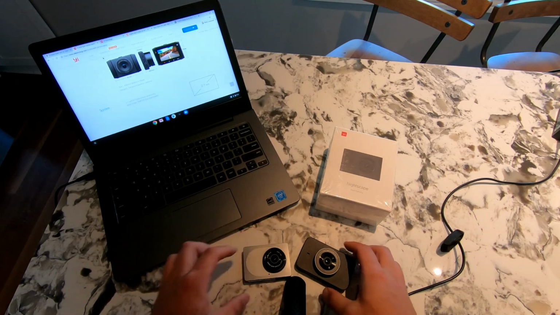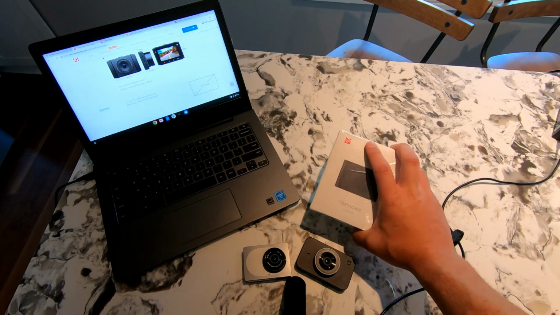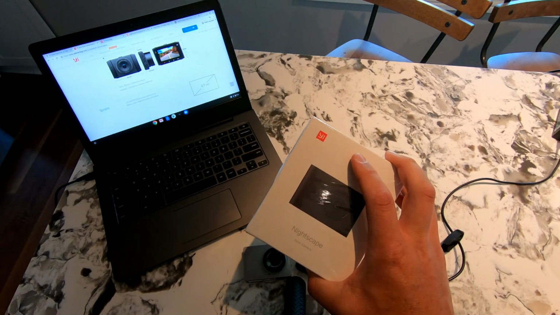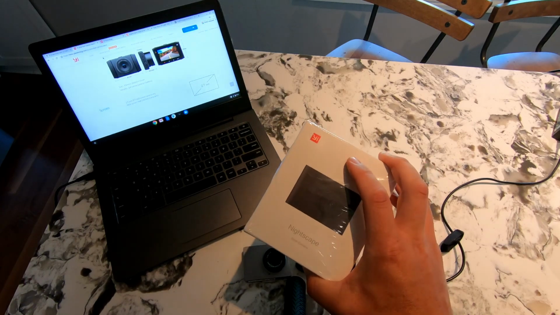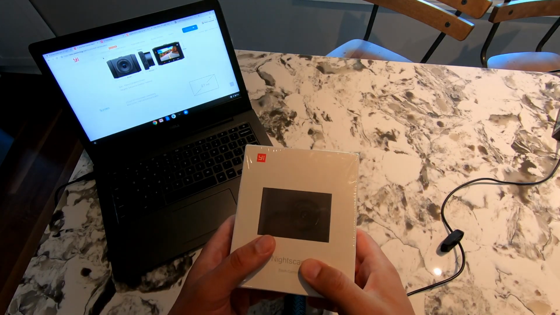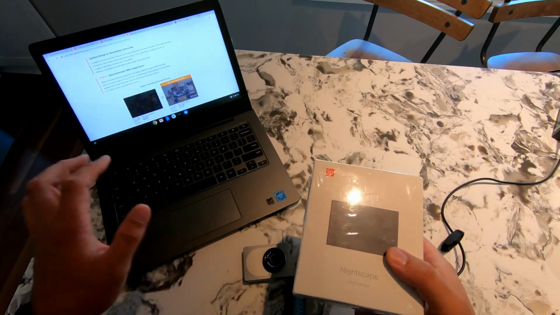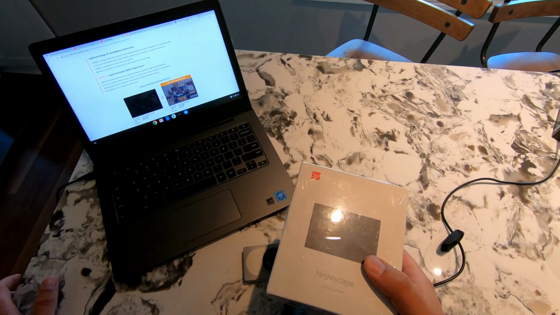So when it came to purchasing a new camera, there are a couple of things that this Nightscape camera claims to do that the other ones don't, and that is with this new backlit CMOS sensor. Now, I'm not going to pretend to know how it works, so I'm just going to read the little blurb on the Sony website.